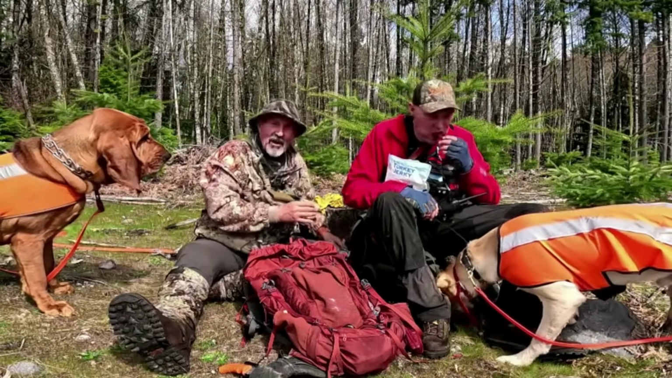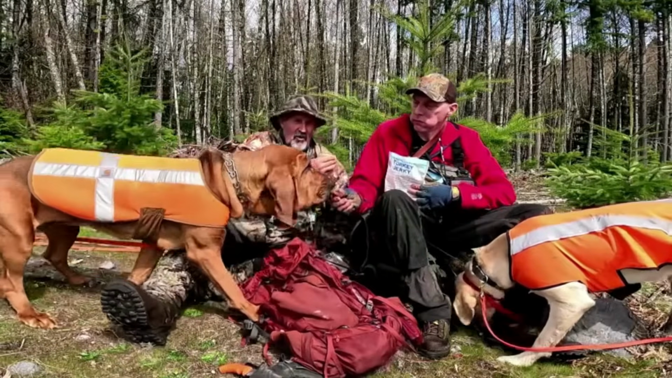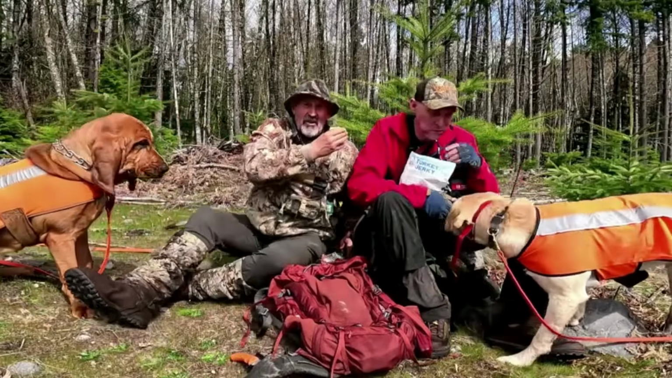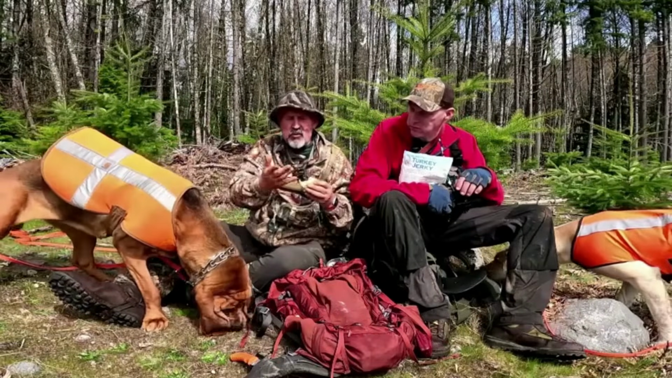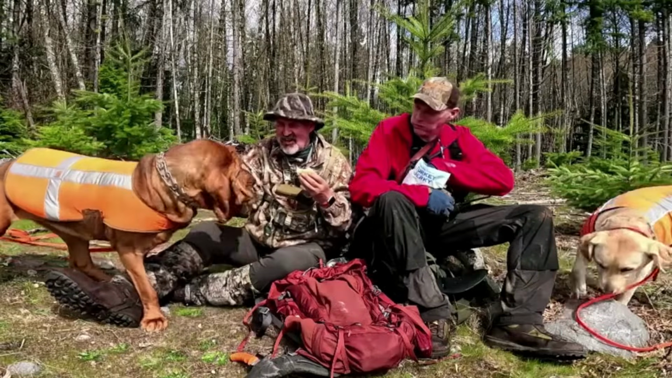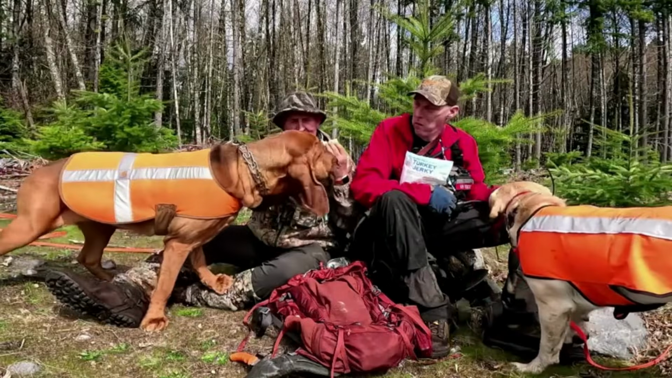Oh, the sun came out. The first time the sun has come out in a couple weeks. When we were up here yesterday, it rained like heck on us. If you're wondering what's going on with my hands, this is the dye from the gloves. When it gets wet, it comes out.